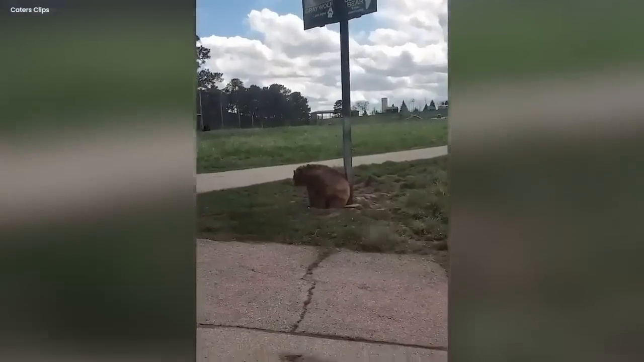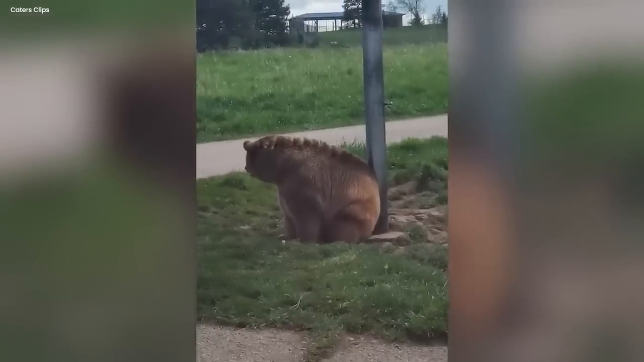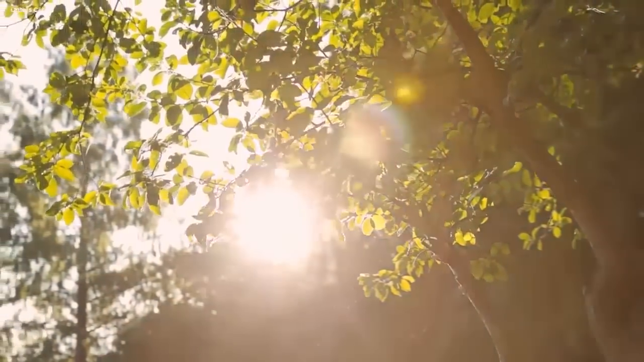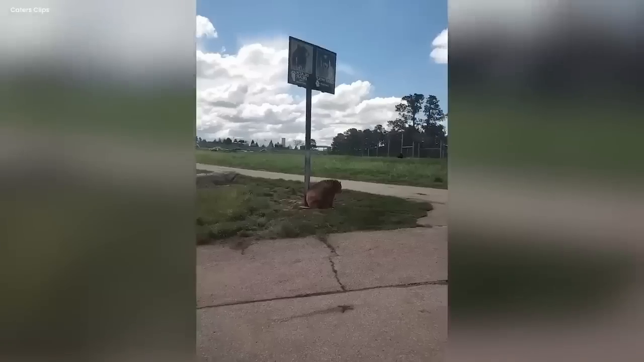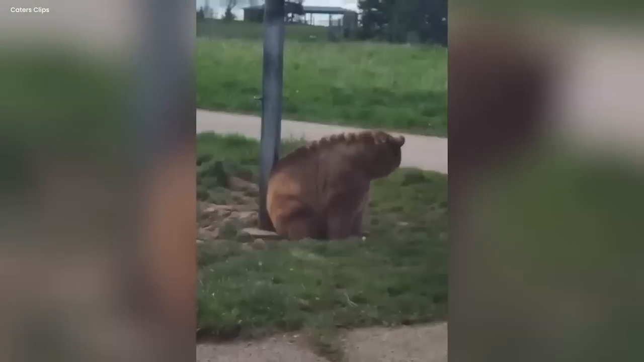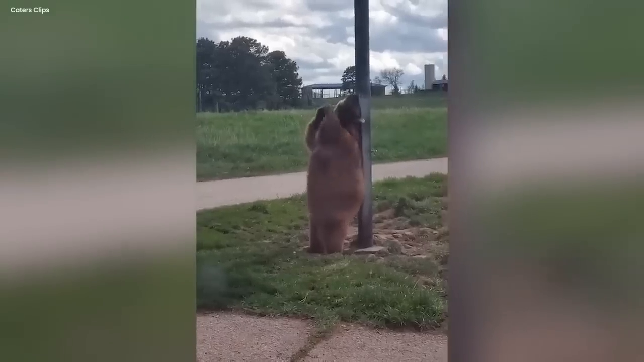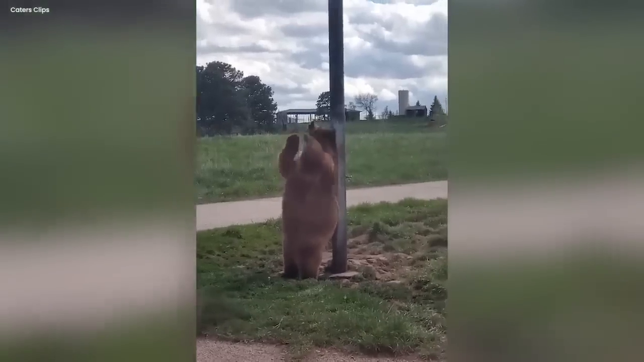At first, this fluffy star looked around with innocent eyes filled with wonder. The gentle breeze rustled the leaves above, and sunlight painted everything in a warm golden hue. But then, something enchanting happened. As if by magic, the bear started to dance. Not just any dance, mind you, but a dance that oozed cuteness and wonder.